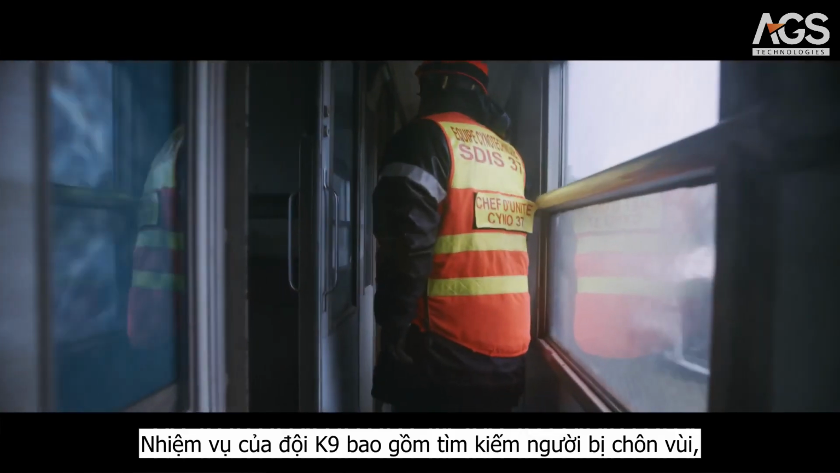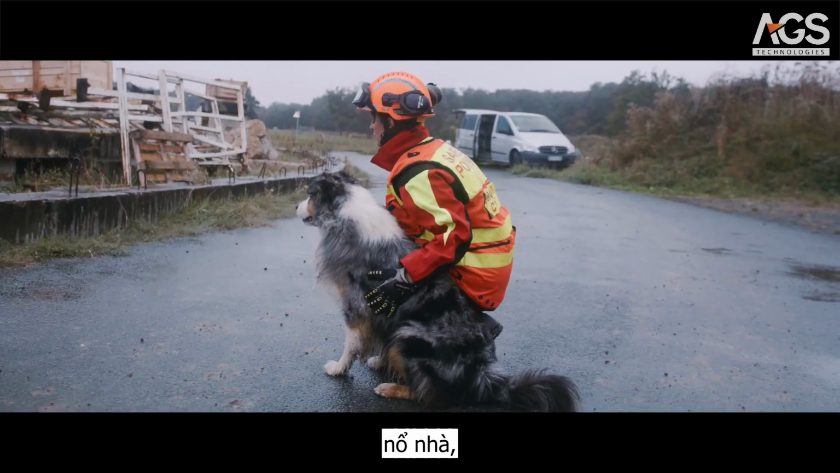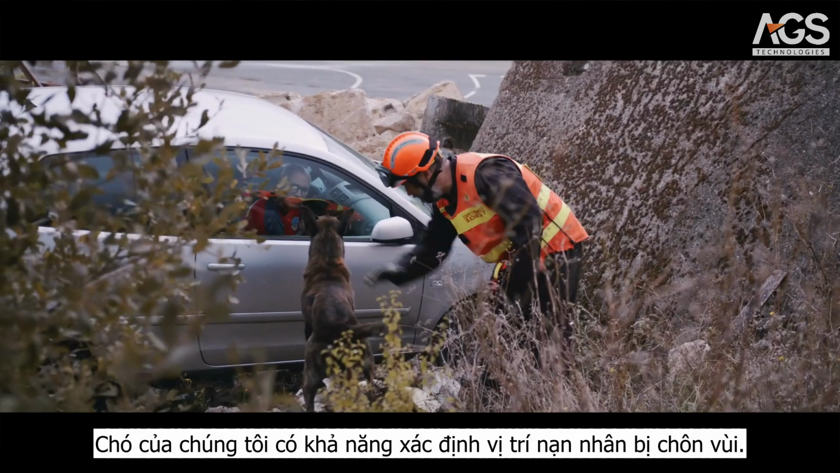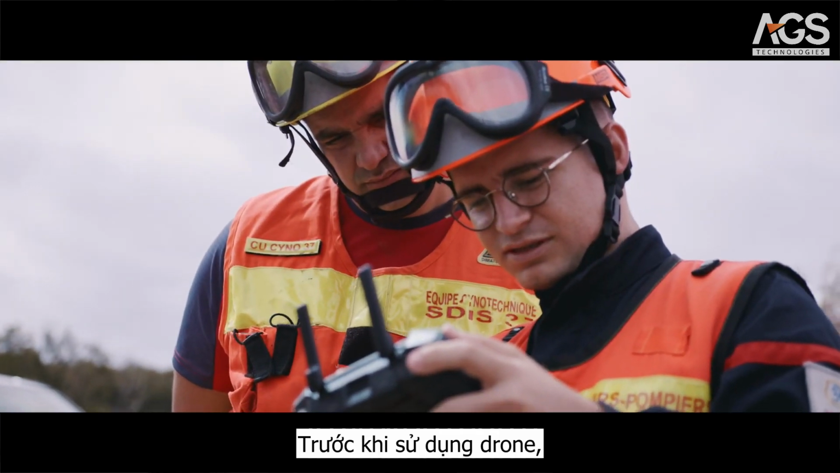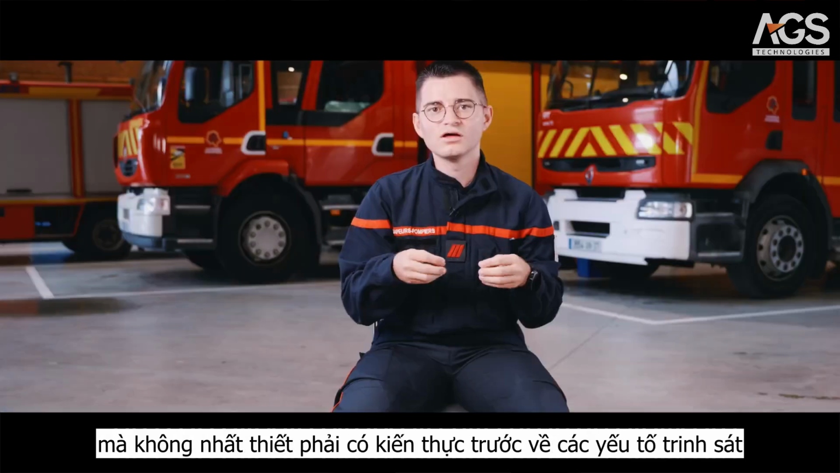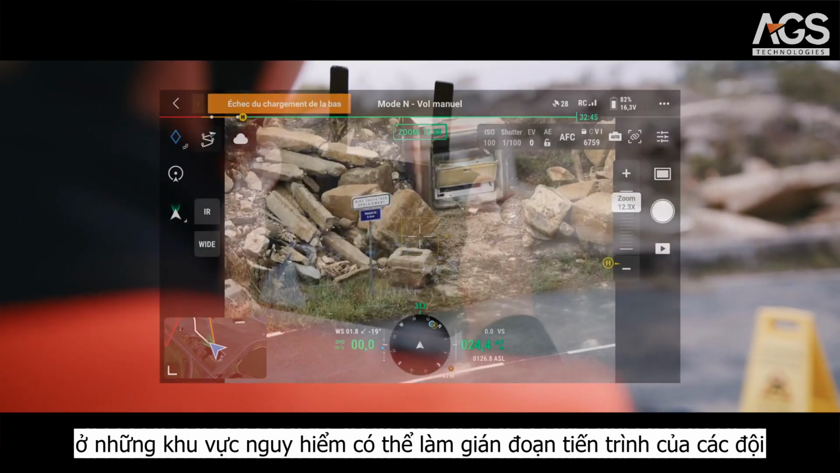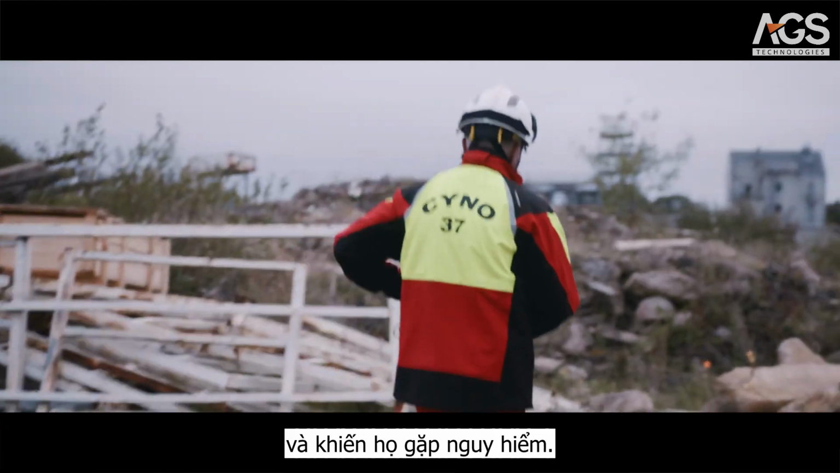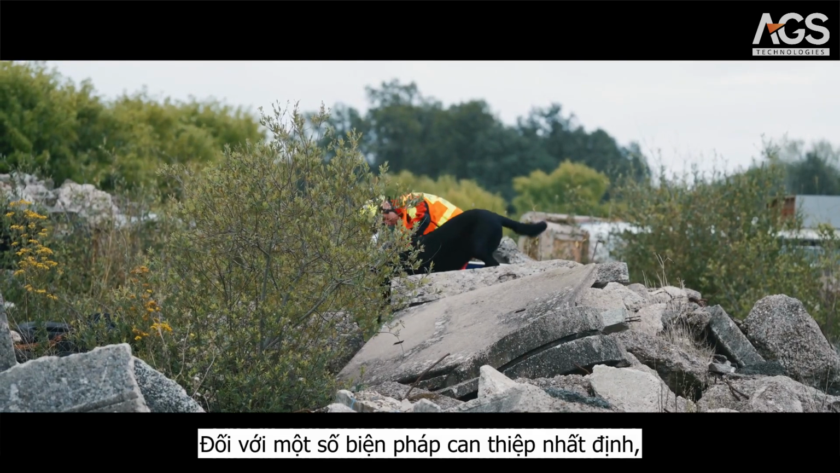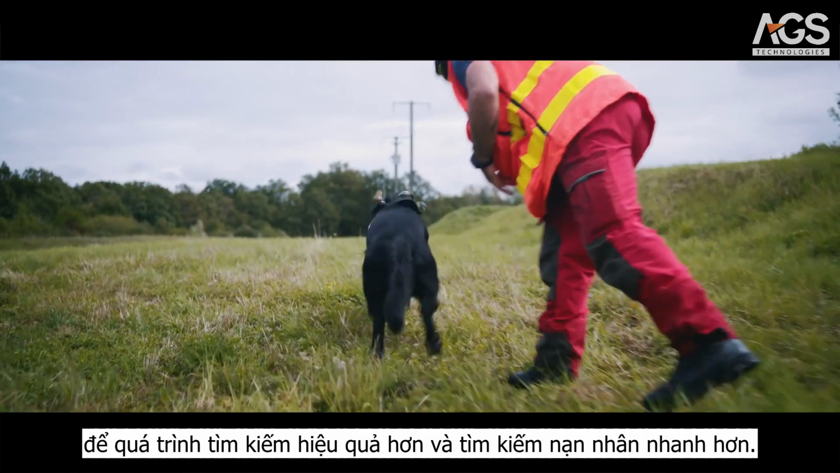The missions of the K9 team include searching for buried persons following incidents like building collapses, house explosions, or hillside collapses. Our dogs are capable of locating buried victims. Before using the drone, K9 teams would engage in dedicated search areas without necessarily having prior knowledge of reconnaissance elements in dangerous areas that could disrupt the progress of teams and put them in danger. For certain interventions, we request drone support to assist us in conducting more efficient searches and finding victims more quickly.